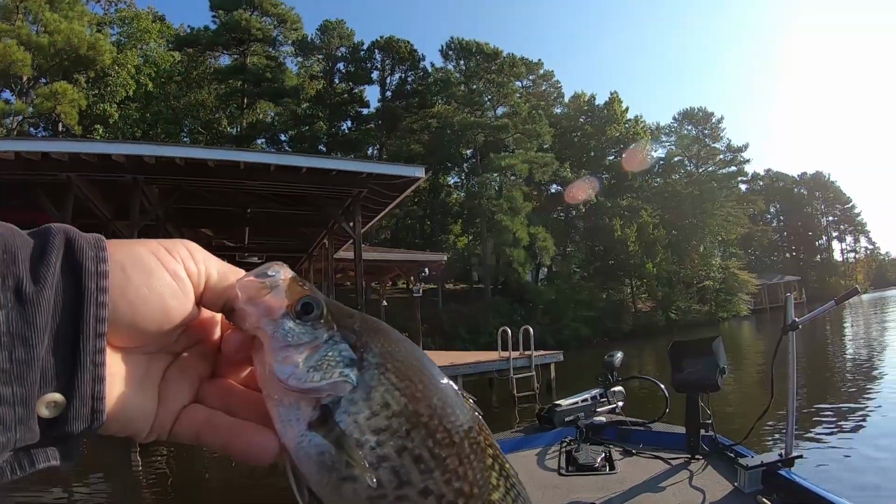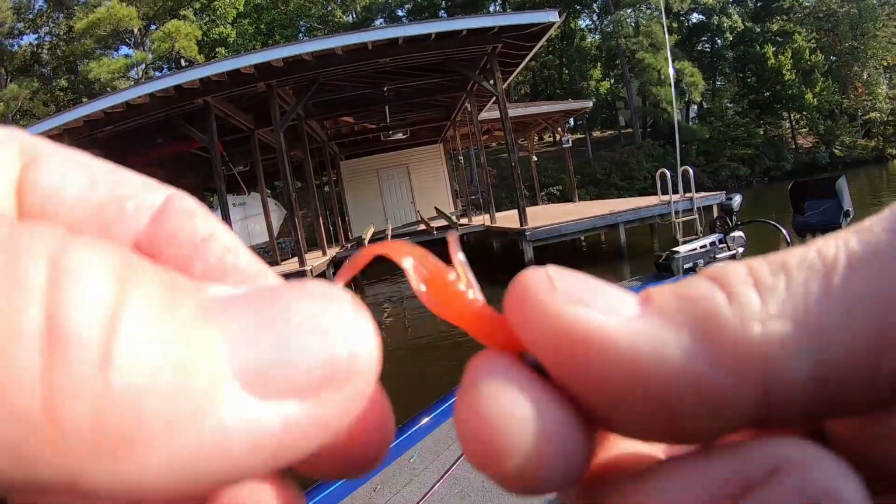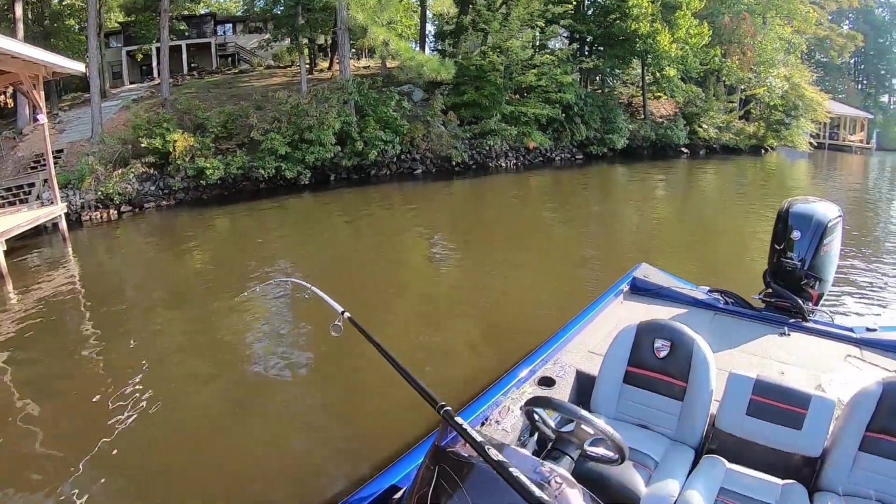That's a nice fish, guys. Gosh, how you like that? Under live action too. See, it's orange. But this is just plain simple orange. Y'all can see there's no flake, there's nothing in it. All it is is orange. All right, guys, got another one on the black.